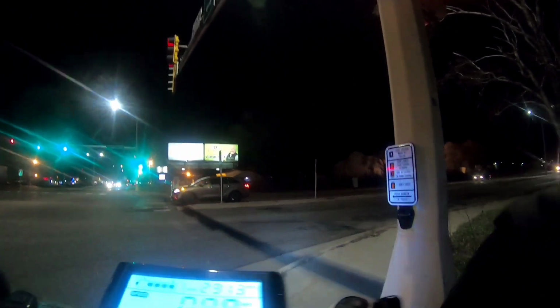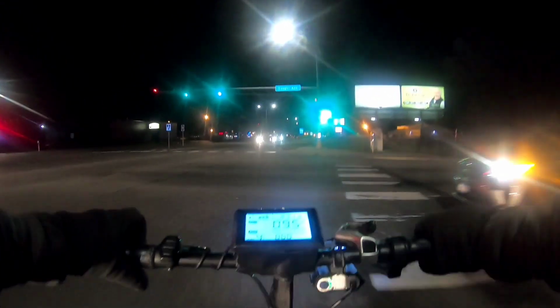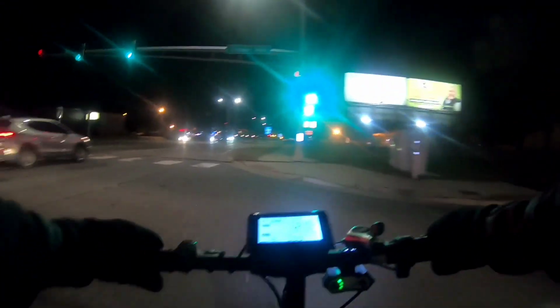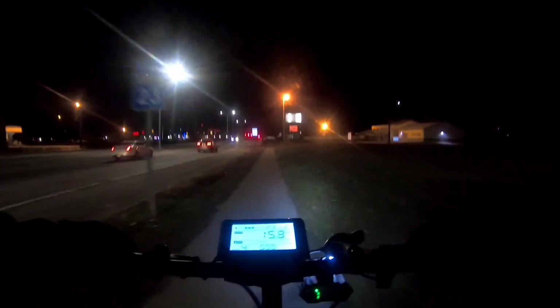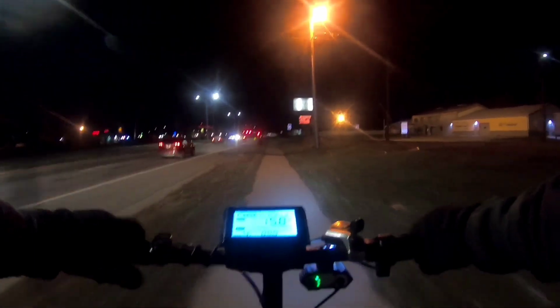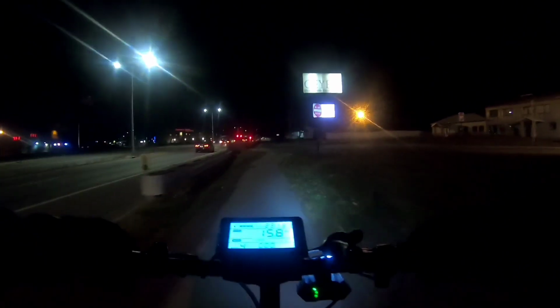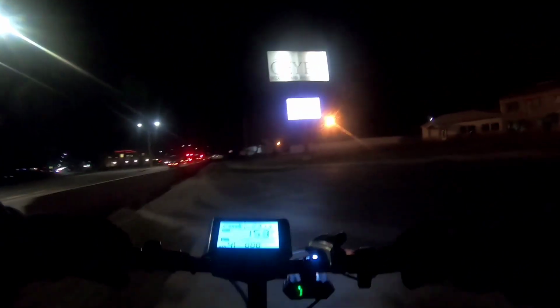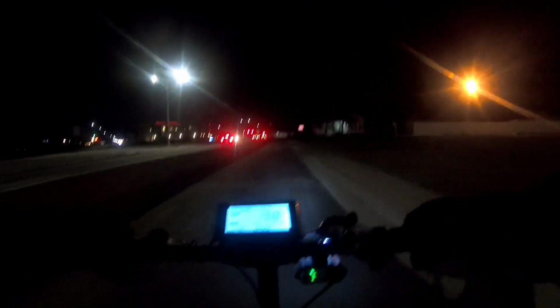Should be a green light. Fucking people. The wind ain't helping. Oh, she's recalibrating. She's quiet now.